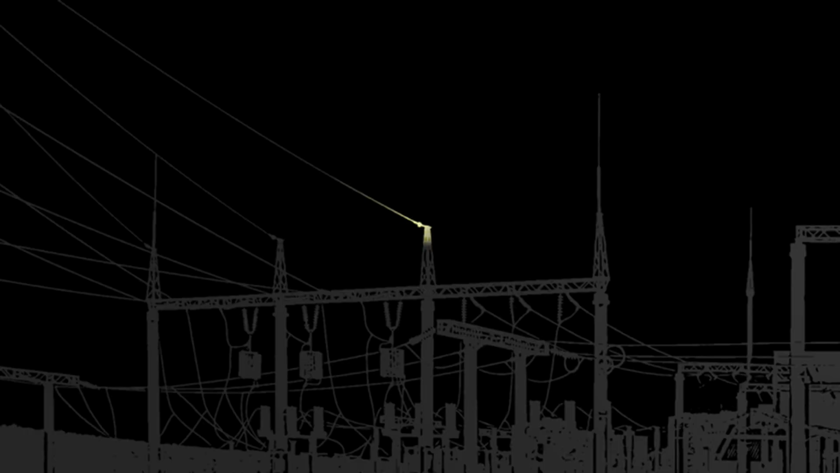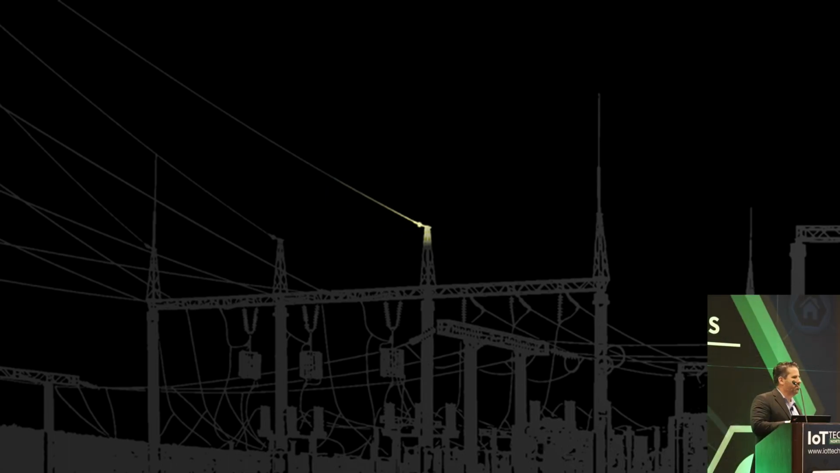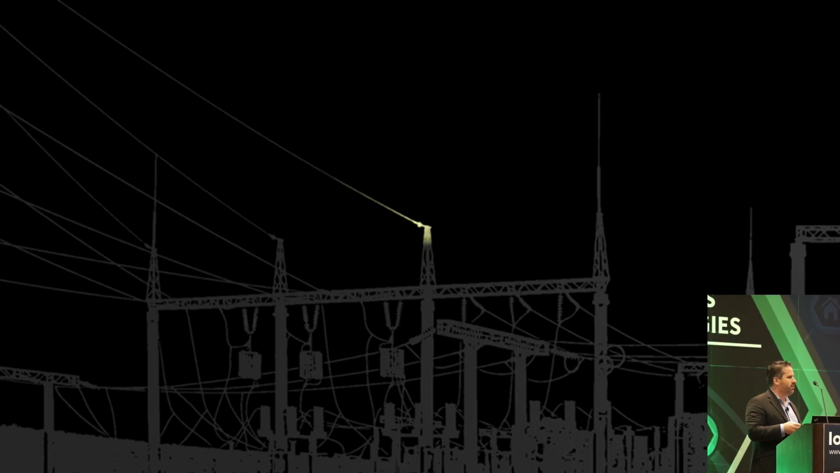This next picture is not going to show very well, it shows better on my screen. This is an actual picture taken from an electrical substation, and it has a bunch of high voltage wires coming in. Can anyone in this room guess which one is going to be an issue? This is taken with a thermal imaging camera late at night. You can see exactly which connector may cause an issue.